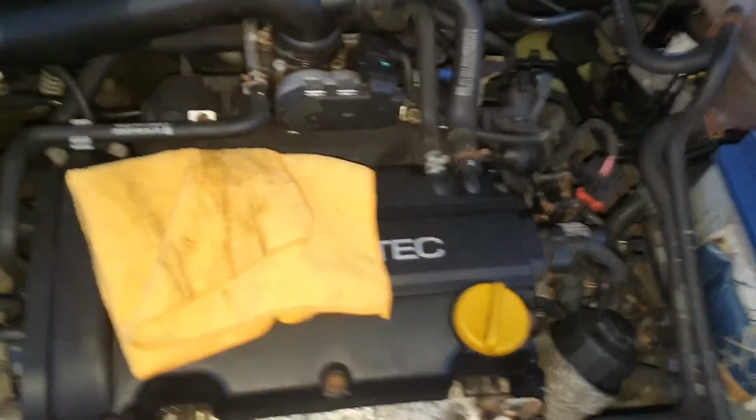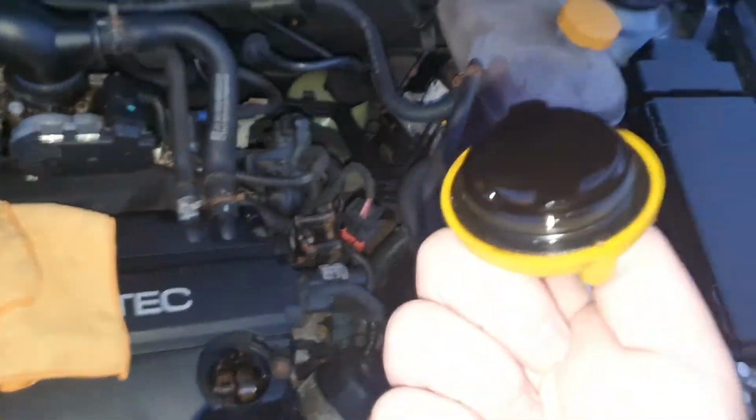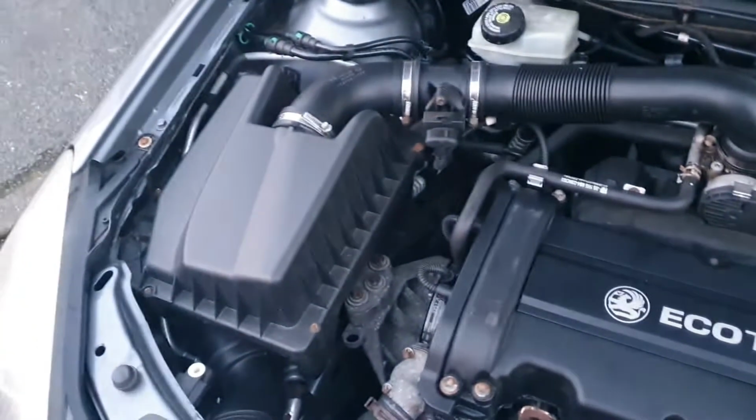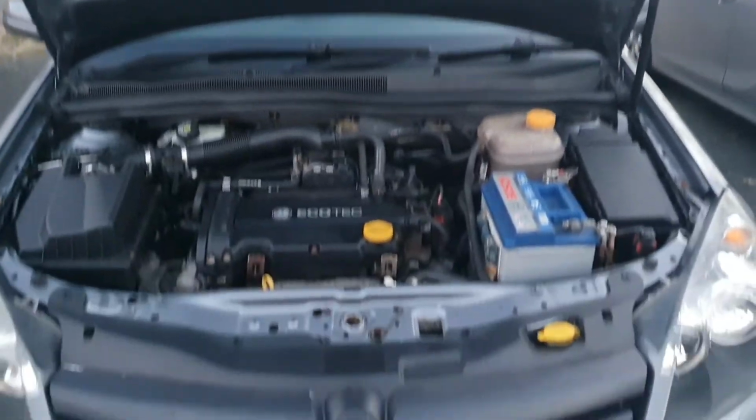it runs perfectly fine. Now, yes, you've got the timing chain on this engine, which is making a little bit of noise, but nothing I would count as being serious. I've driven this car plenty of times down the bypass to get to work, and the car drives perfectly fine. We have not had an engine warning light on, considering we've had the car now since September, which is great.